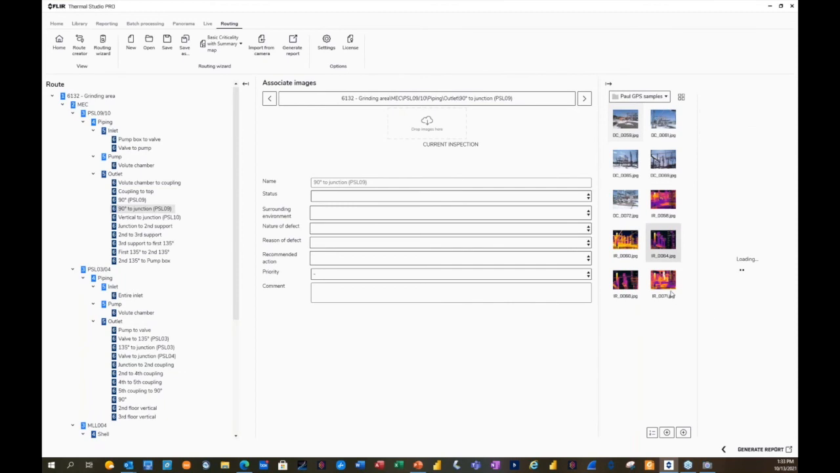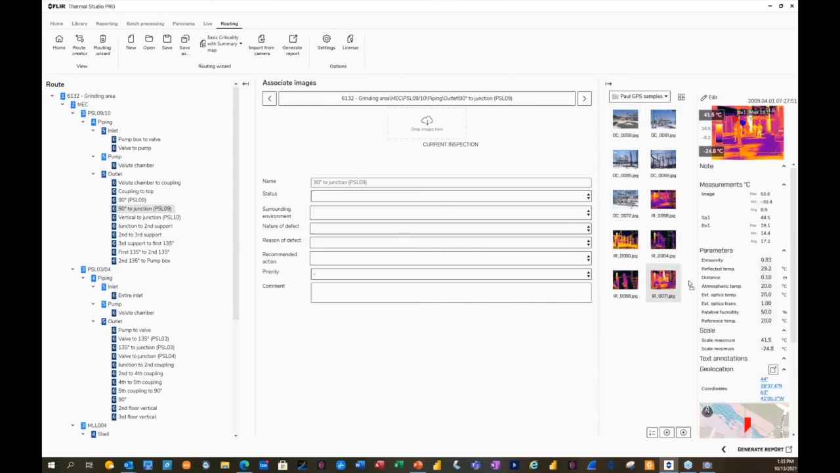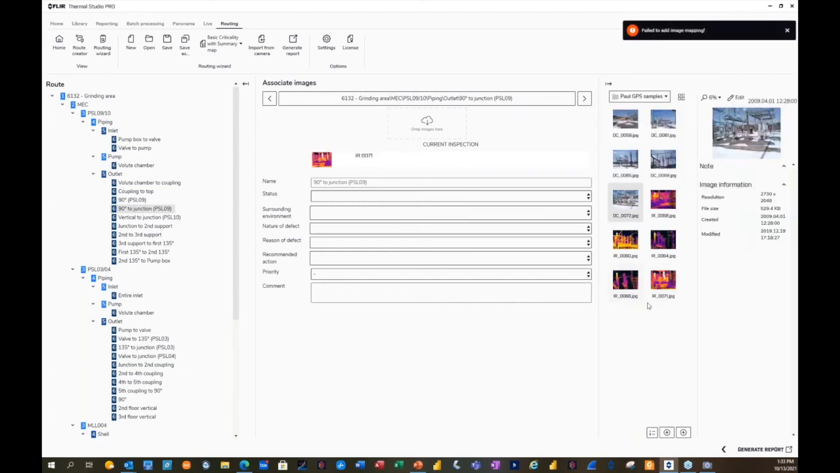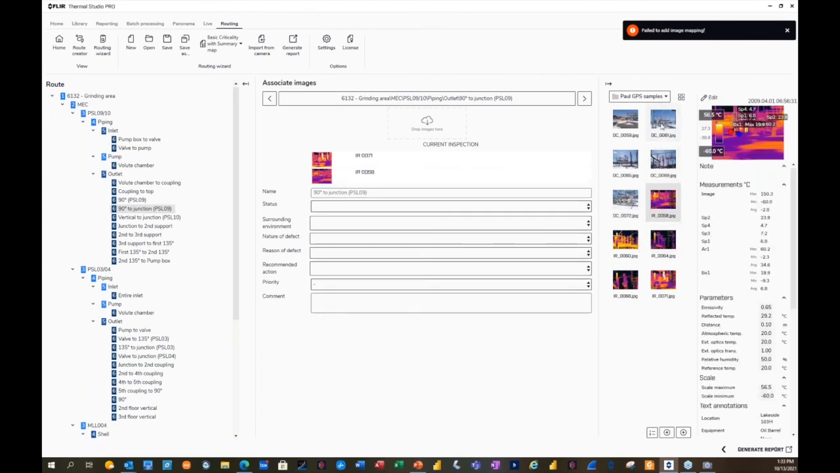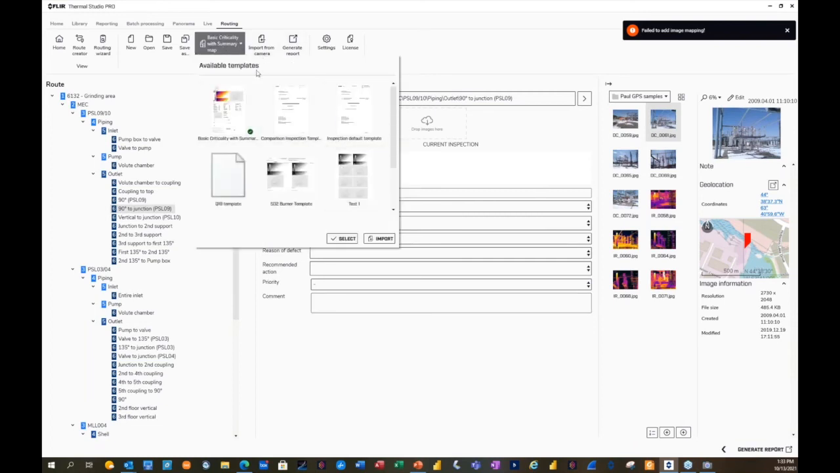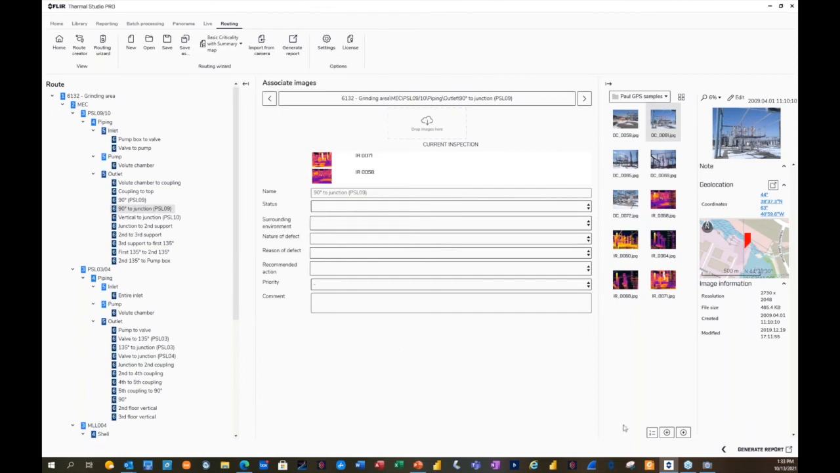Let's click here. And this one. I'll bring this one. This one. And this one. It should be added. So now I have chosen a template for the route called Basic Criticality with Summary Map. I'm going to generate a report based on that template.